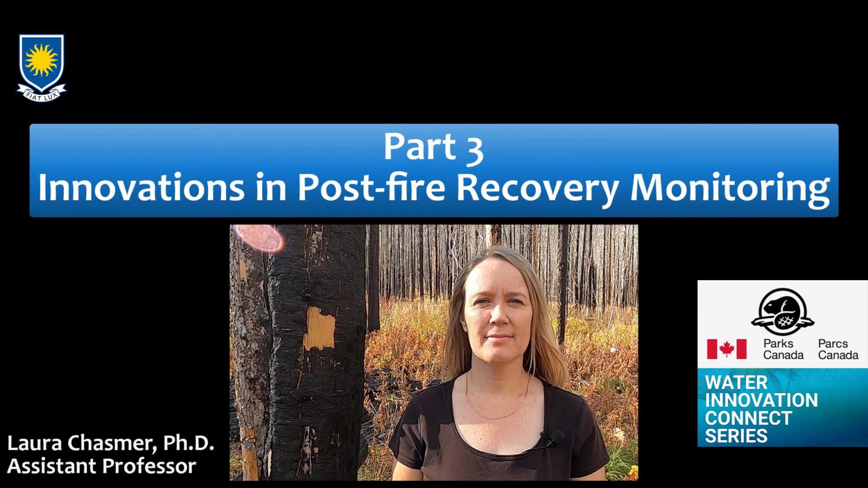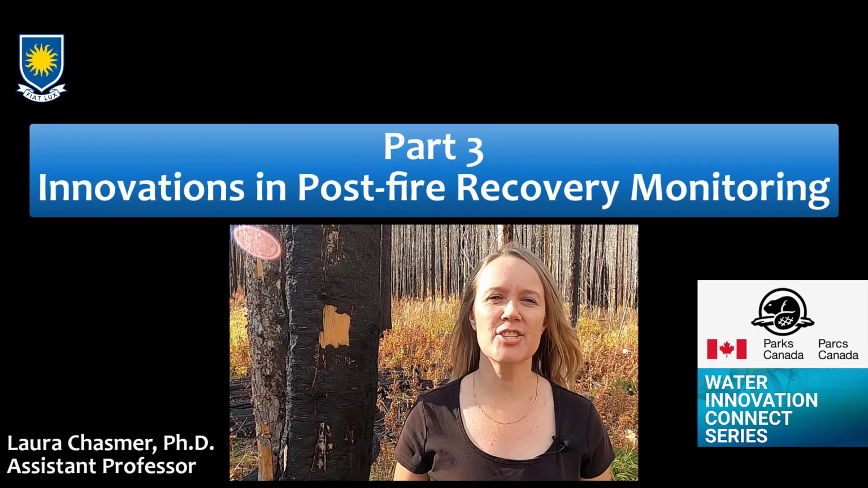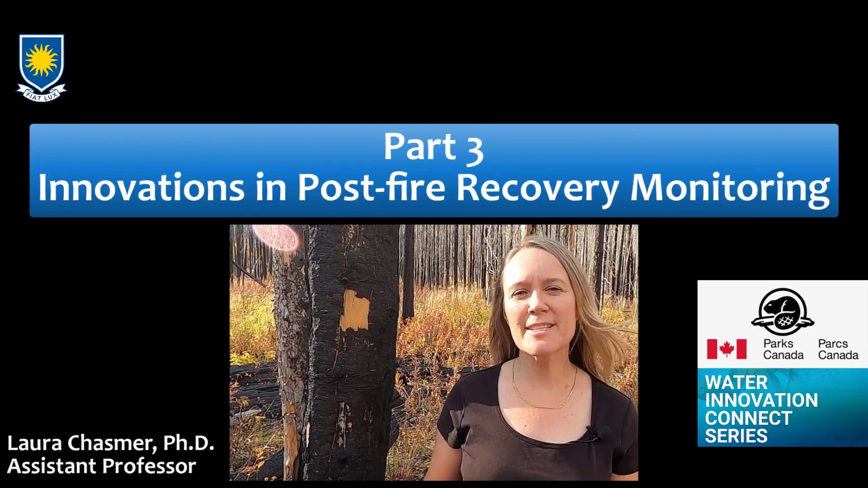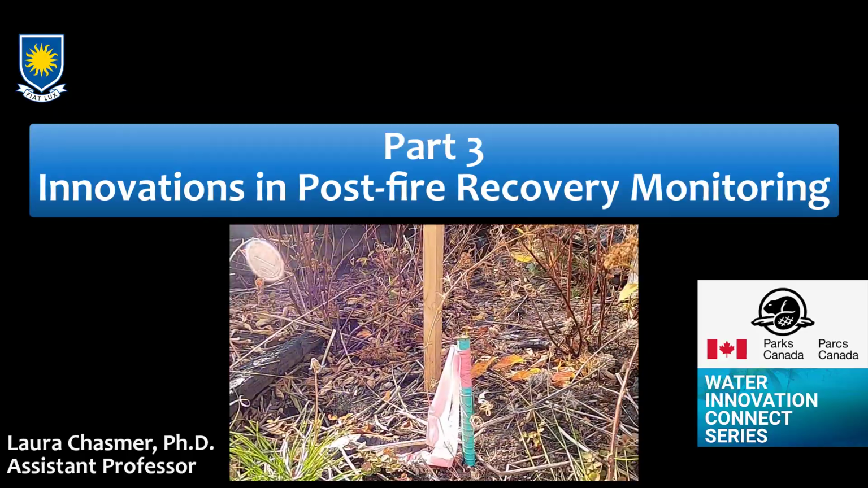Now that we have a sense of the techniques we're employing for headwater monitoring, let's go to part 3, where we'll hear from Travis and Jesse and their research into eco-hydrological feedbacks following Montane wildfire. But first, a few words from Laura. Here we are at one of our vegetation plots in the Acamina Valley. What we're particularly interested in is regenerating vegetation, especially pine.